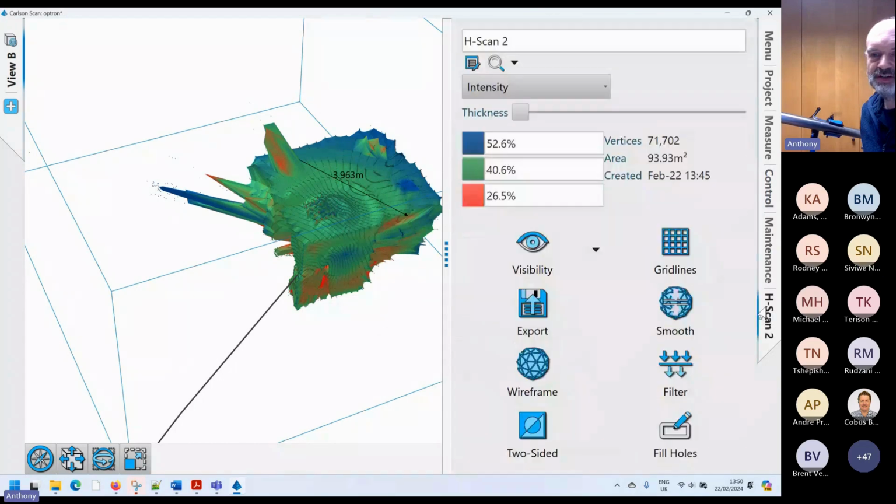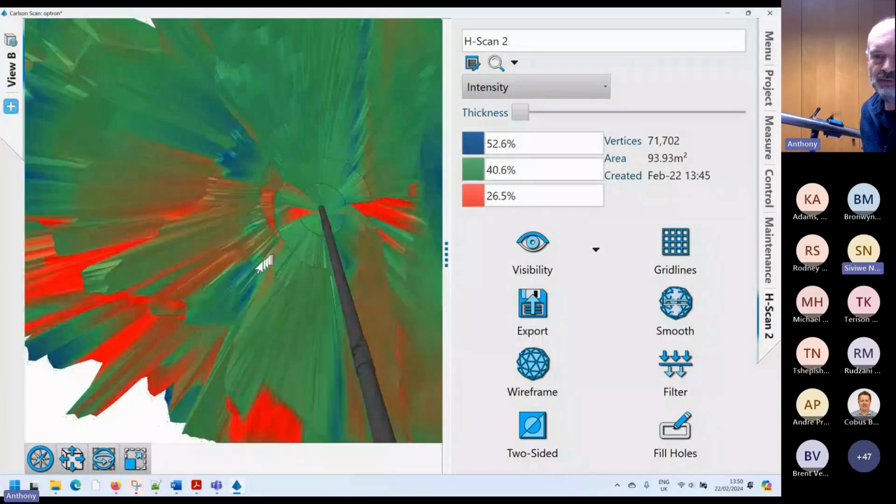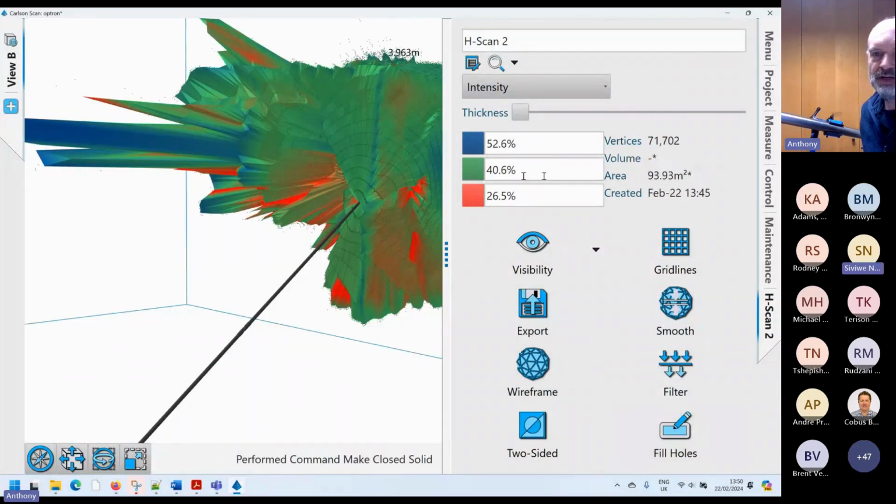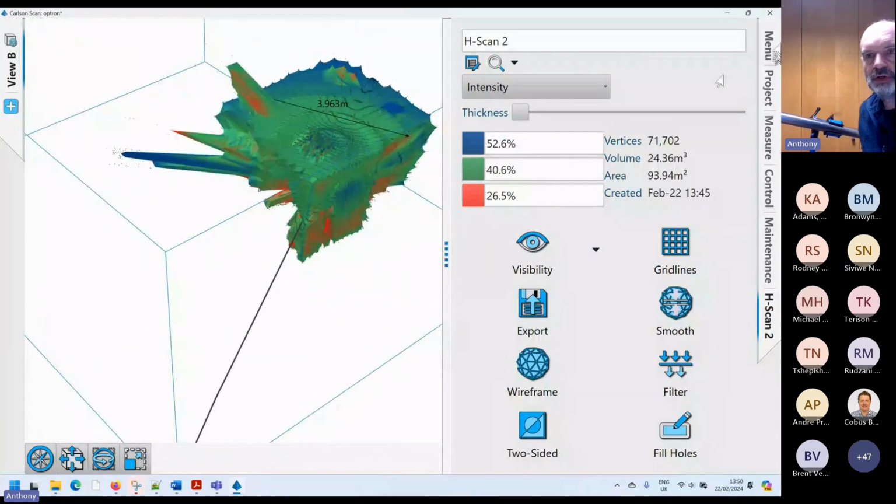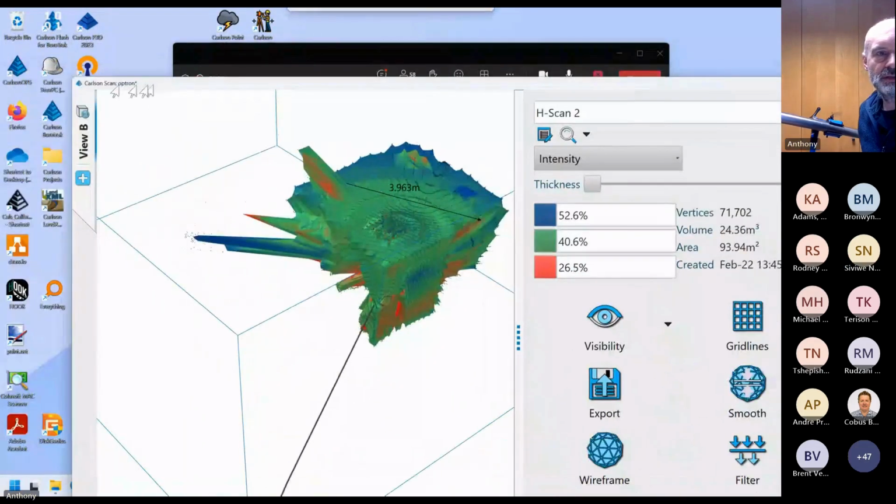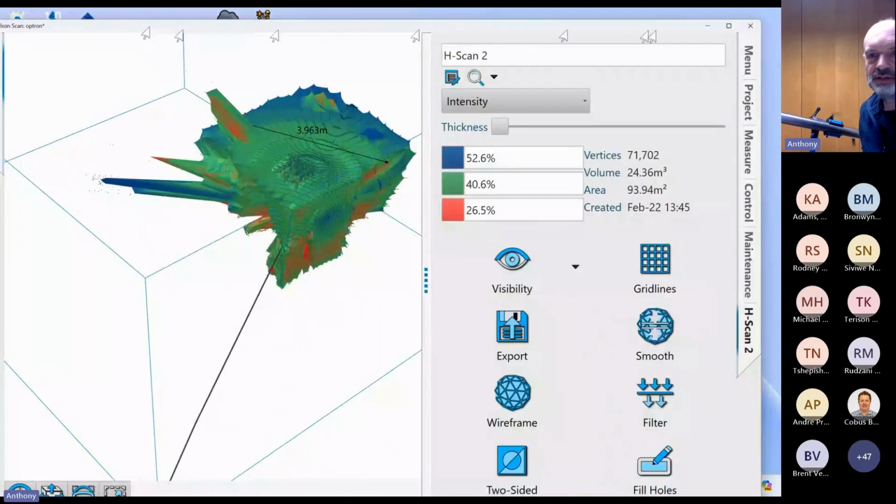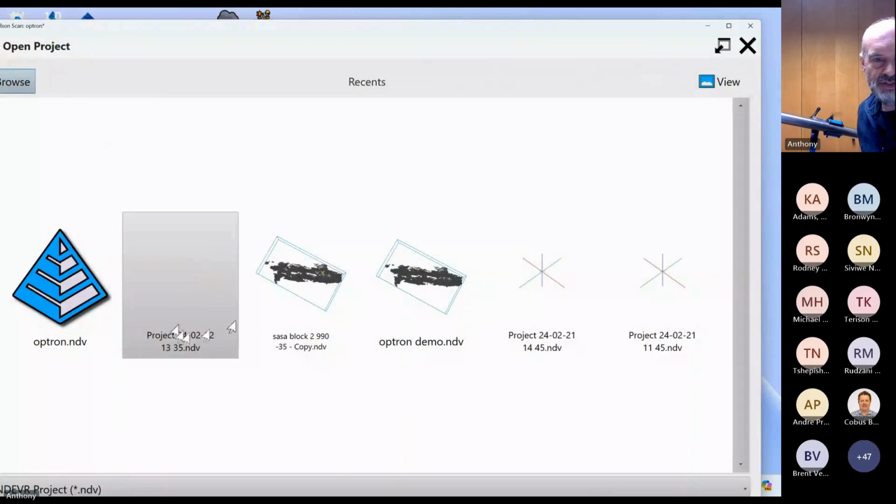And if I go into the scan tab here, if there's any little holes in there, there might be a little hole where we've entered. I can fill holes, and if I fill the holes, it then gives me a volume for the void there straight away. So yeah, that's introduction to the CALs.